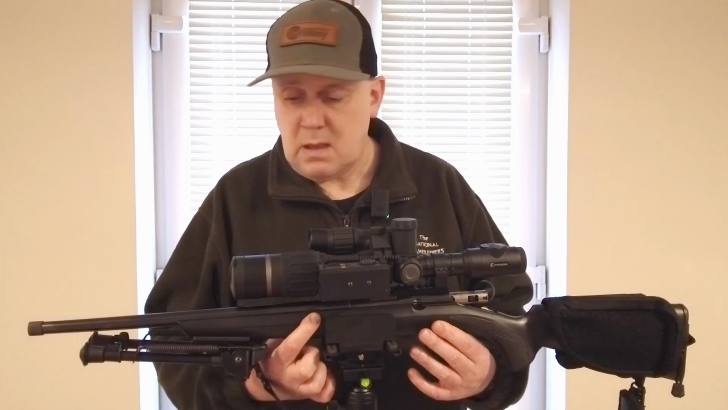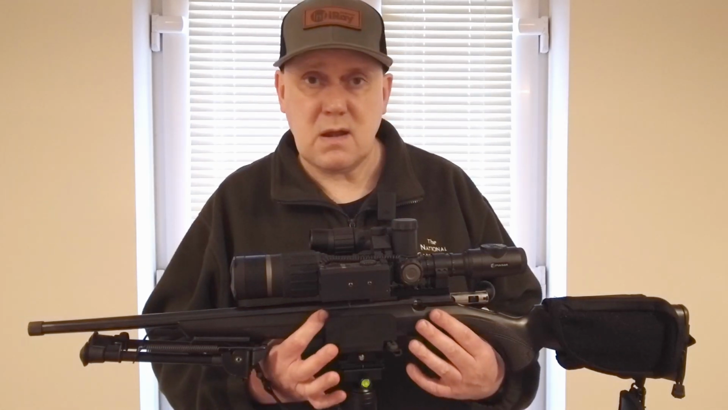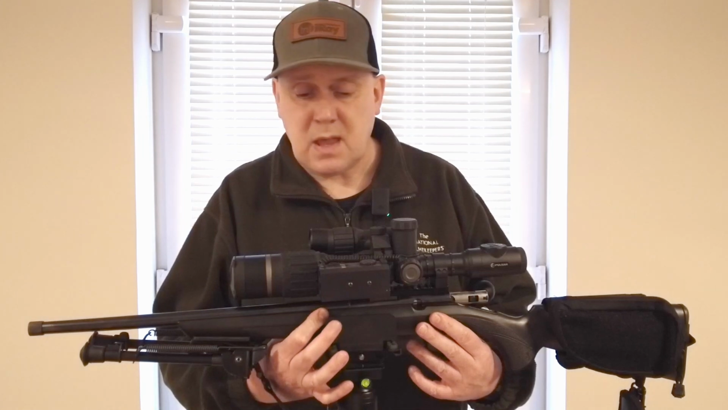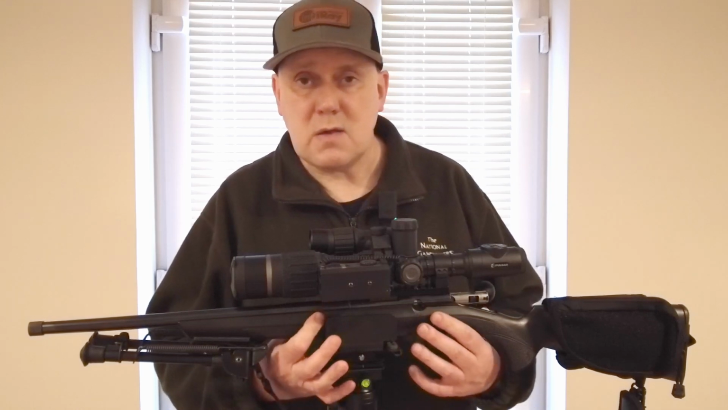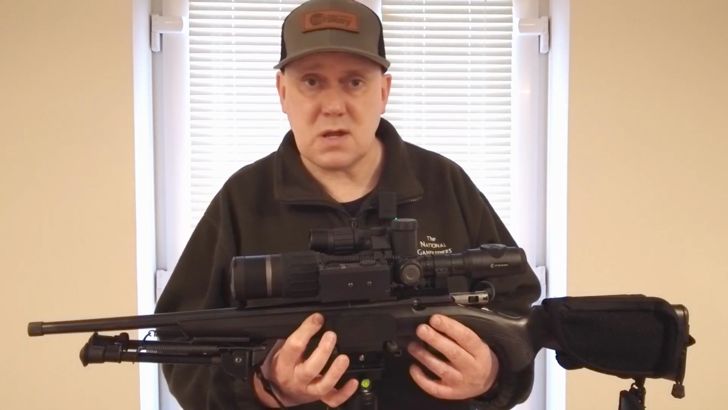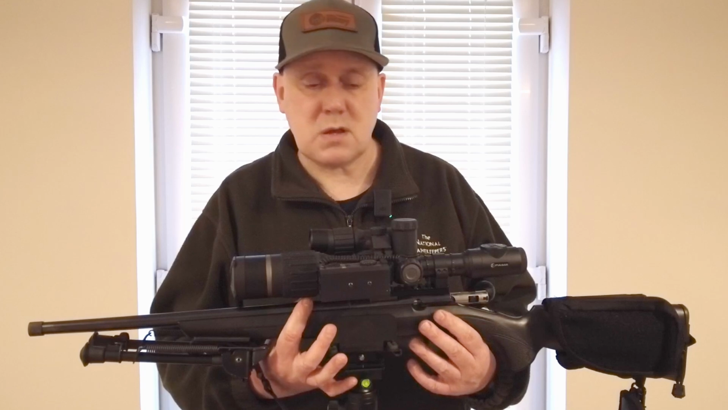So on it I've got the Pulsar N450 night vision scope. That's the one down from the C50. I don't need a daytime digital scope for the work that I do. I like to use a good quality glass optic. I don't think you can beat that during the daytime. So at night I just use this or the thermal scope.